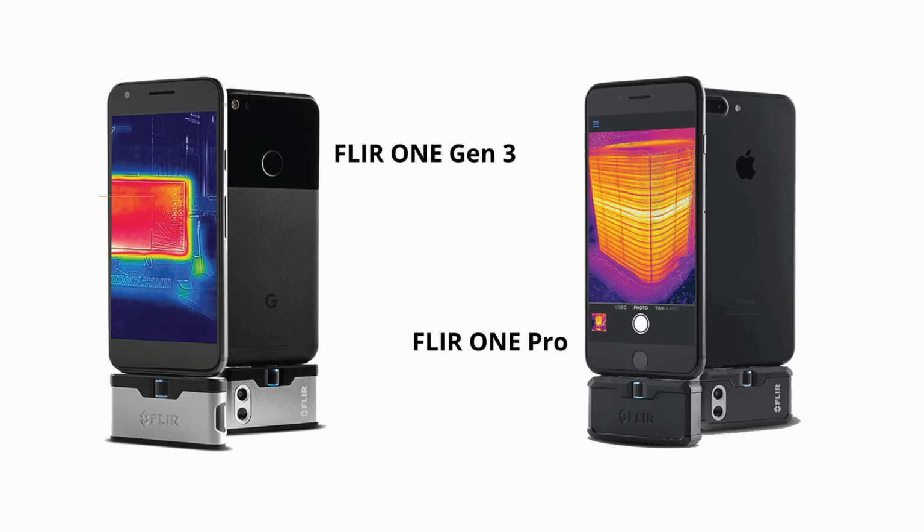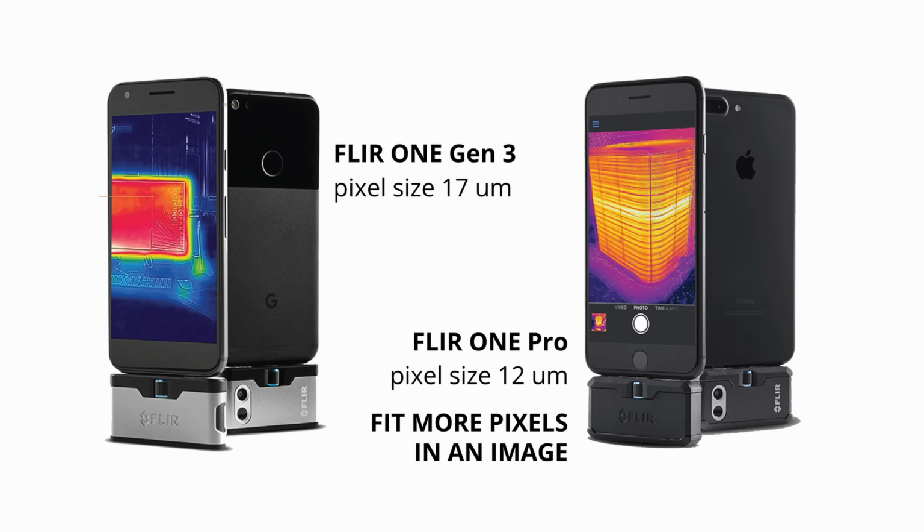Related to resolution is spectral range, which is the range of wavelengths that the sensor in a camera detects. Both of these cameras are long wave with a spectral range of 8 to 14 micrometers, but their pixel size is different. The Gen 3 camera has a pixel size of 17 micrometers, while the Pro camera has a pixel size of 12 micrometers, so it can fit more pixels in an image.